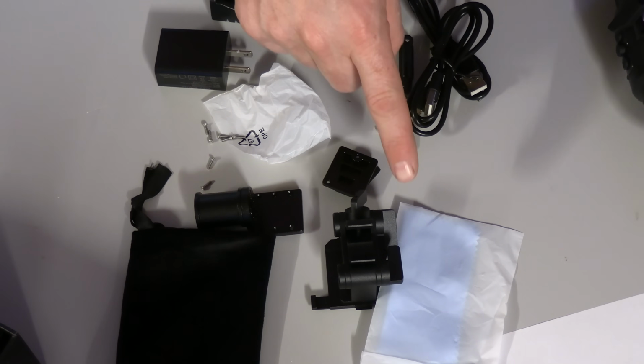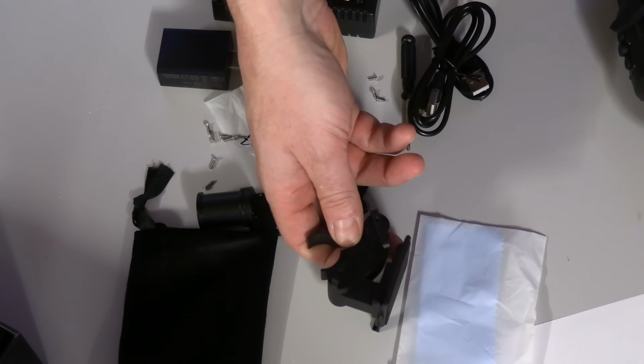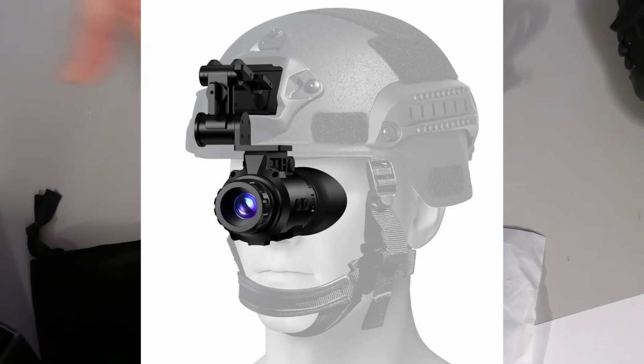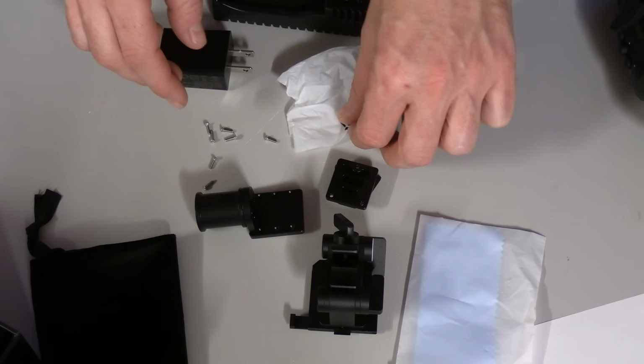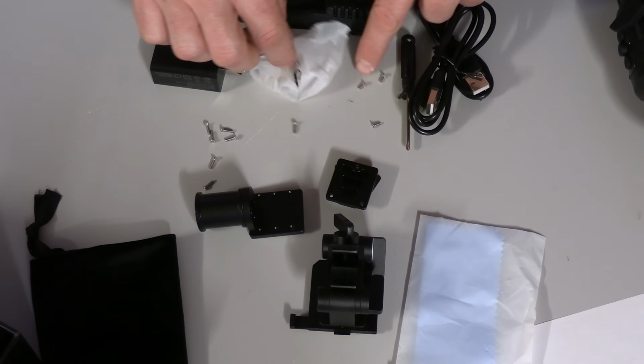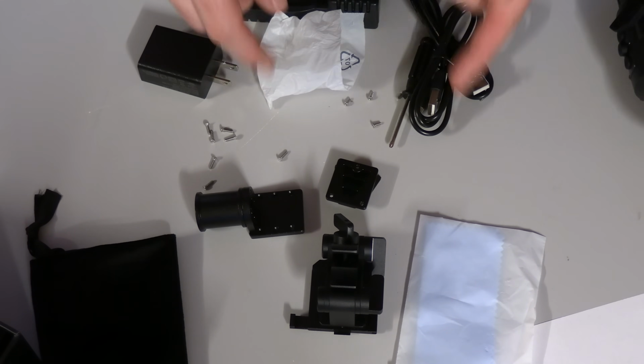Now I believe some of these mysterious adapters and mounting hardware go to helmet mounts, which I don't have a helmet that will take this stuff. I kind of regret taking it out of the little packaging because now these tiny screws are just floating around. I'll go find a small Ziploc to put these in.